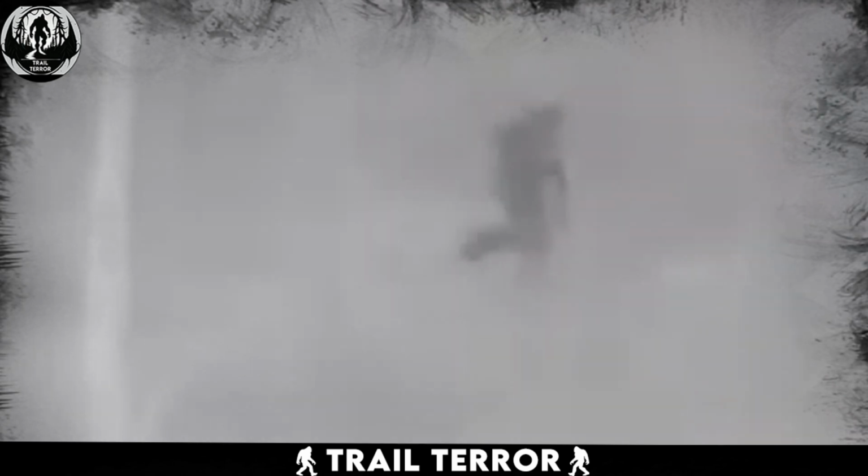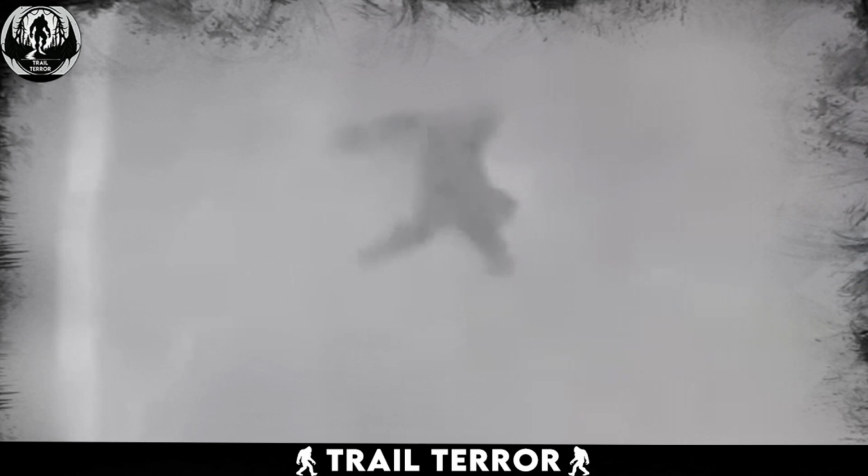What was the creature? And why did it look like a gorilla but walking like a human? Hundreds of questions, but with only a few seconds of footage as an answer. The man who owned the camera said he had never seen anything like this ever before, and his camera had never picked up anything similar. Therefore, the mystery remains unsolved.